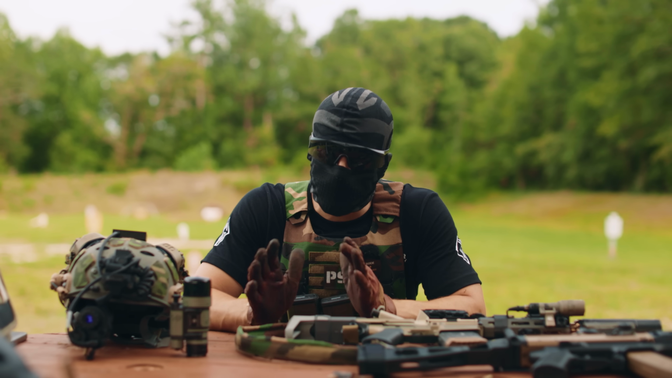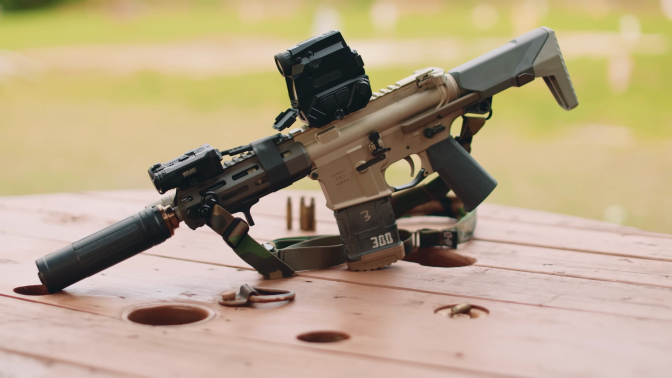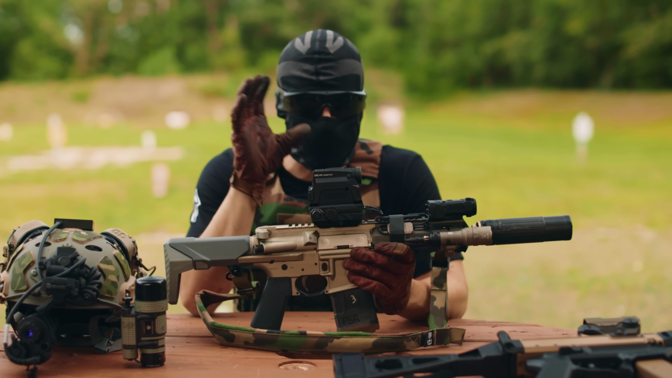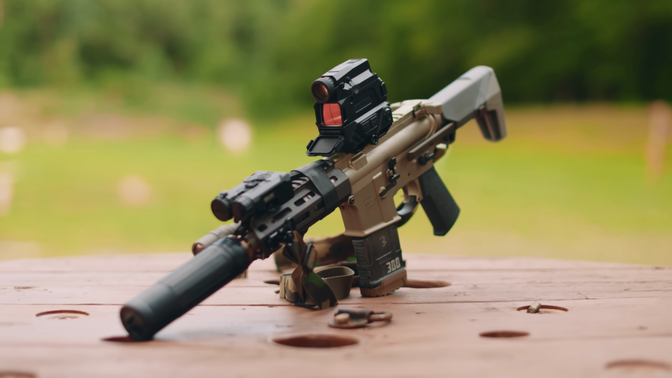Now the fun part, what guns are we shooting today? Well, I've got this extremely torqued Honey Badger at home. It's an SBR, Form 1, and we've got these Holosun, both the Iris and the night vision unit. I actually think this is going to be really cool to compare the night vision footage out of this optic, which is obviously weapon mounted, versus our ADNV G14SE.